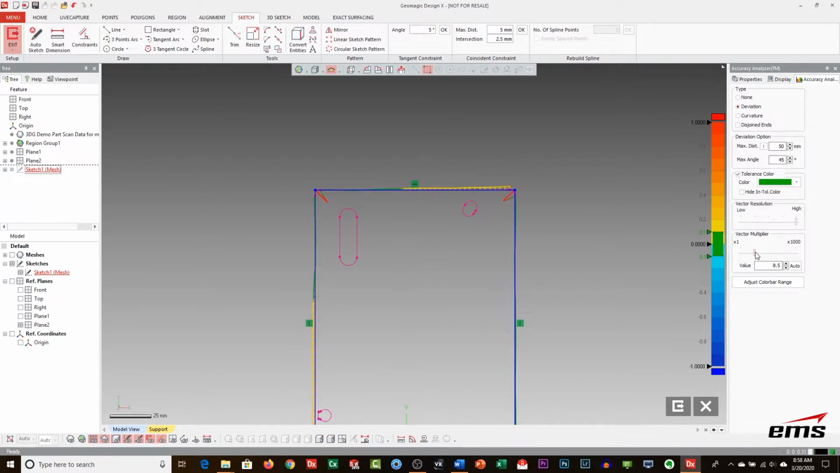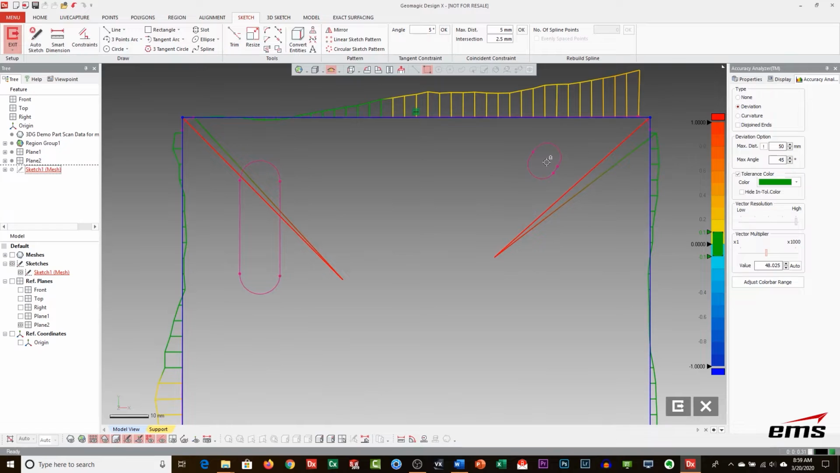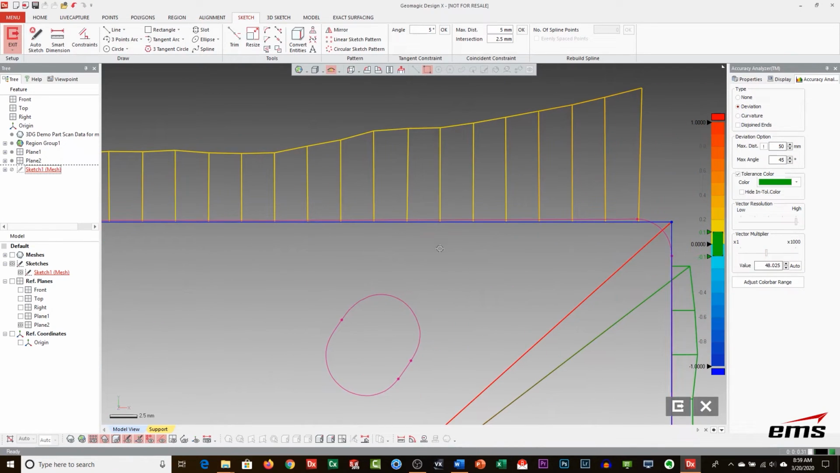I'm going to amplify it so I can see it better. And let me zoom in and I'll explain what we're doing. So the pink line is the scan data, and then the blue line, of course, is our new CAD data.